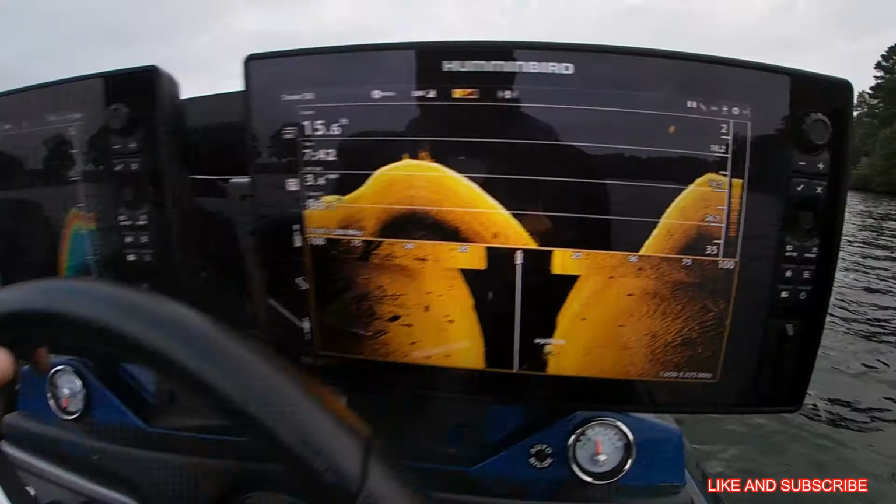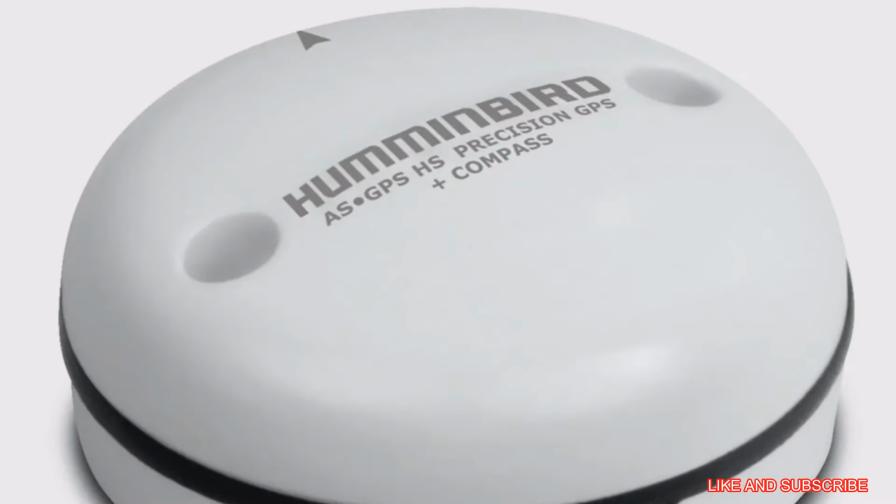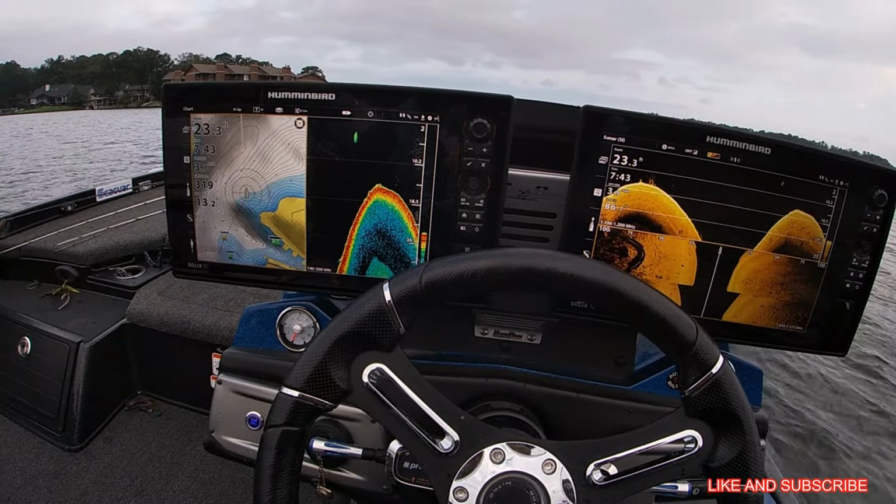I got the Humminbirds linked together with the 5-port Ethernet box. I have a heading sensor on the Humminbirds. That way I can have a direct line of my boat's heading on where I'm heading. So I use the mega side imaging to side scan and down scan, and I use the mega down imaging for 2D map and 2D sonar.